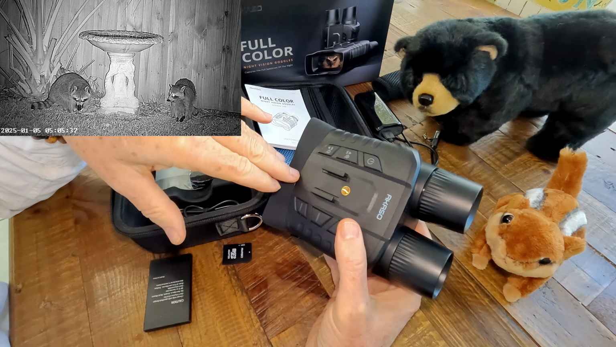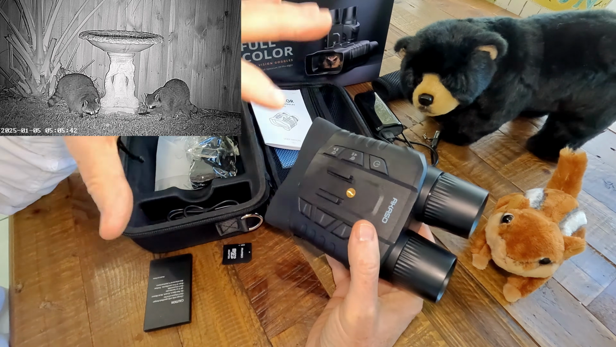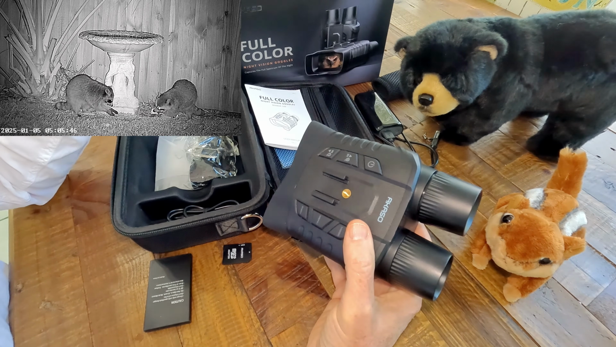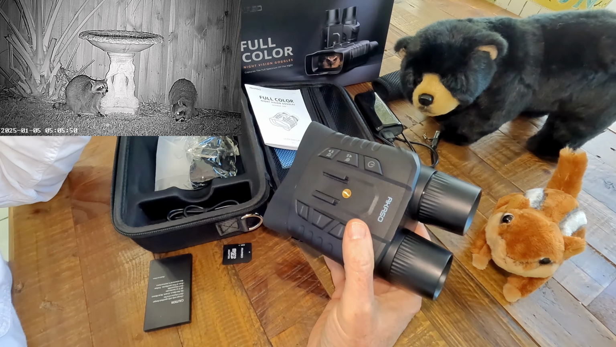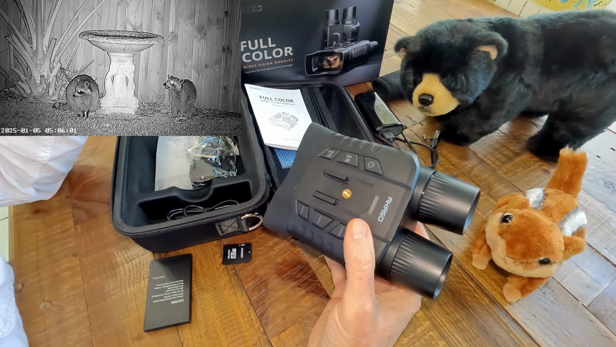But what it's trying to do is give you a nice look at the color at night. And really, in a lot of cases, if you have a full moon especially, or any kind of partial light anywhere, you're going to get really great results. And then even in near total darkness, as I'll show you an example, you'll still see things that are pretty amazing. And then if you want to, you can switch to IR and see them in even much more detail because of the powered IR light that's illuminating.